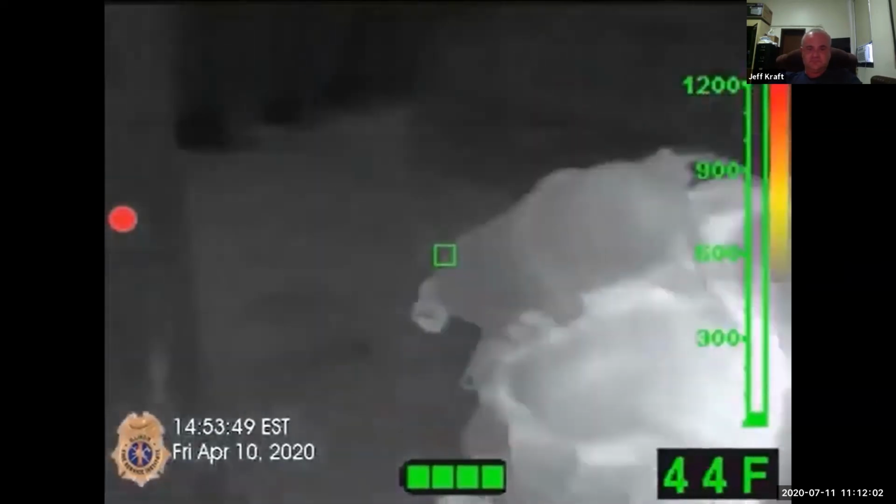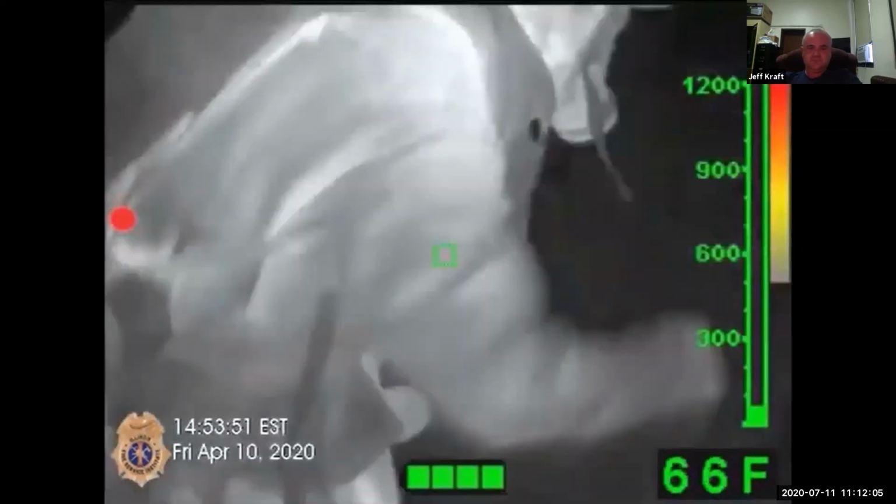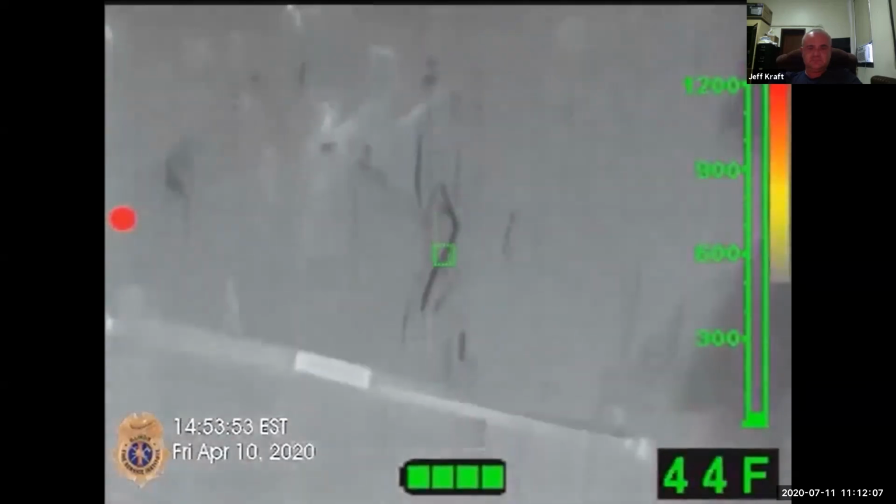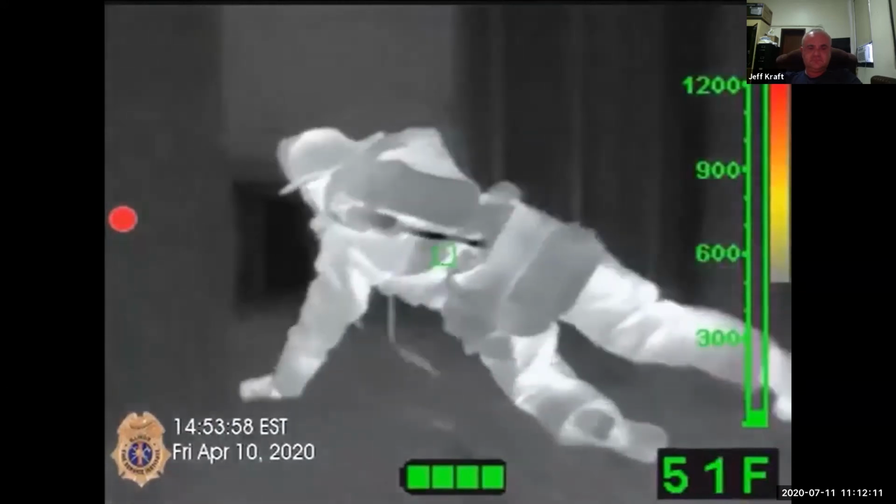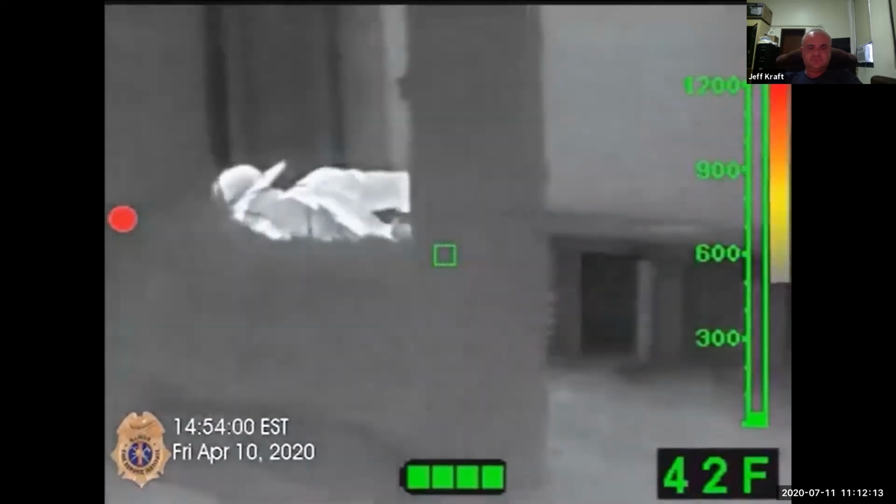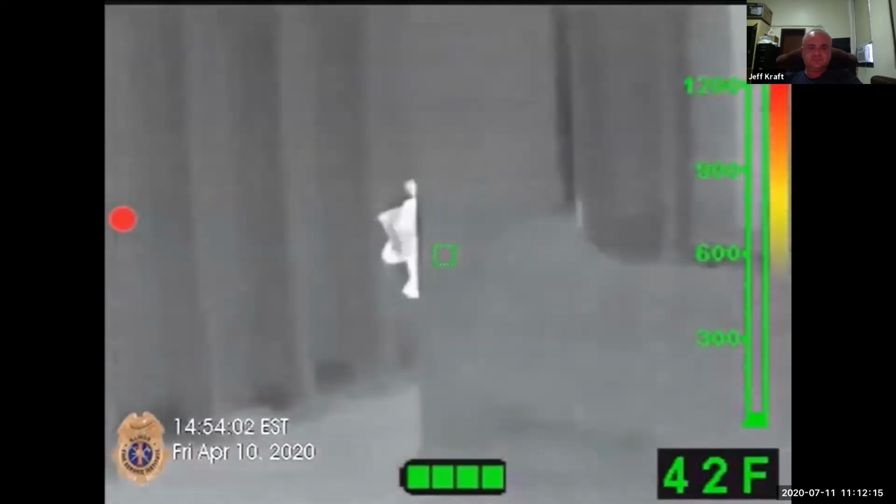The firefighter leaves the tool at the doorway for multiple reasons. 1, conducting the search much faster. 2, to prevent the door from closing. And 3, showing them the way out of the room.